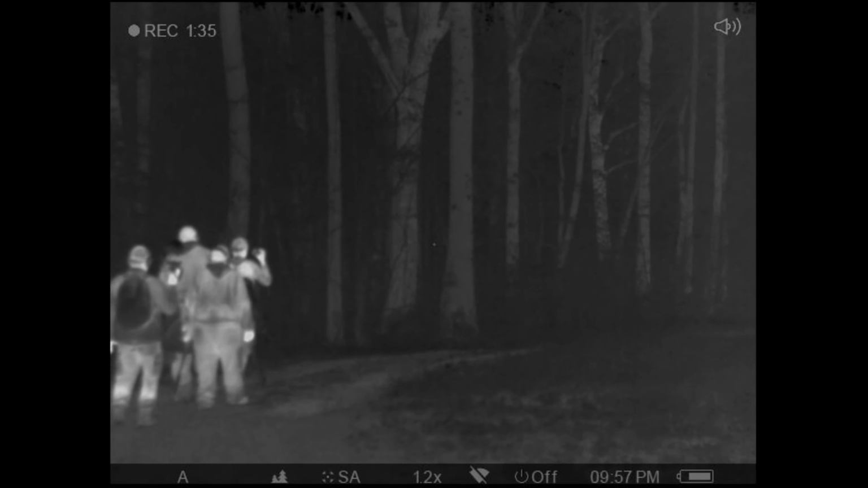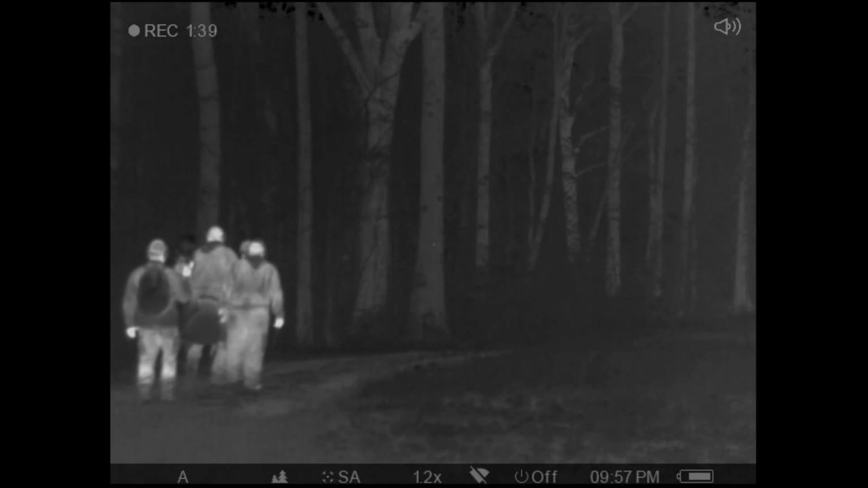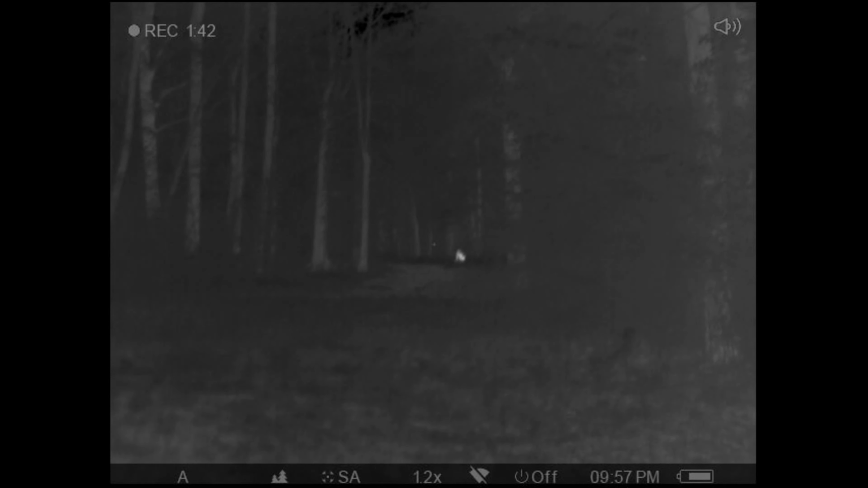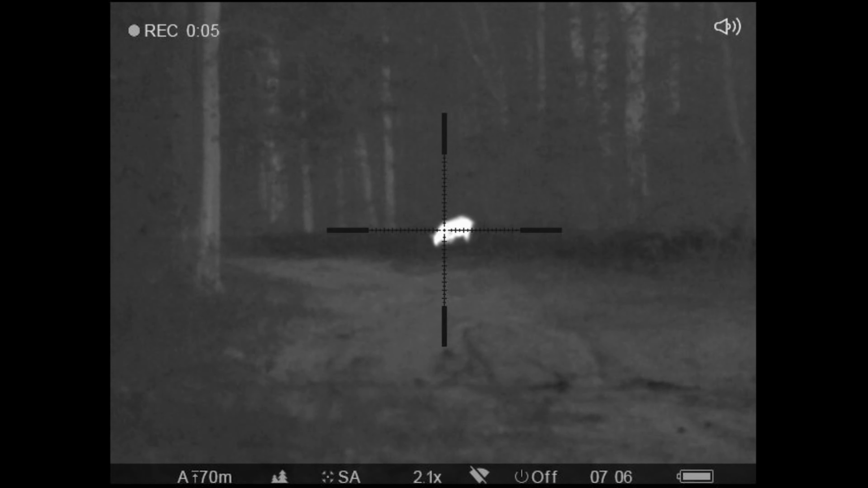It's a lot different, shooting at night, your depth perception of where you're at versus where the hog's at. It's a lot of work. It's not as easy as it looks. The guy did a great job of putting us on the hog and said just aim for his vitals and his head. I'm used to shooting at the head, so that's what I did. I shot at his head and we dropped him.